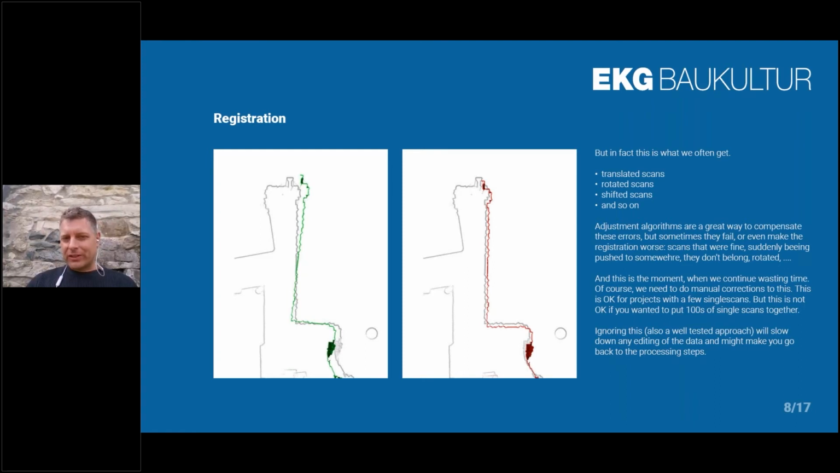And here we continue wasting time, because as soon as this happens, we need to do manual work in the registration process, because we can't leave it like this. Of course, we ignored this sometimes, because when you have 10 scans of a room interior and one is not right, it's okay. You can work around it. But sometimes it doesn't work, and so you need to go back to the software and correct the registration.